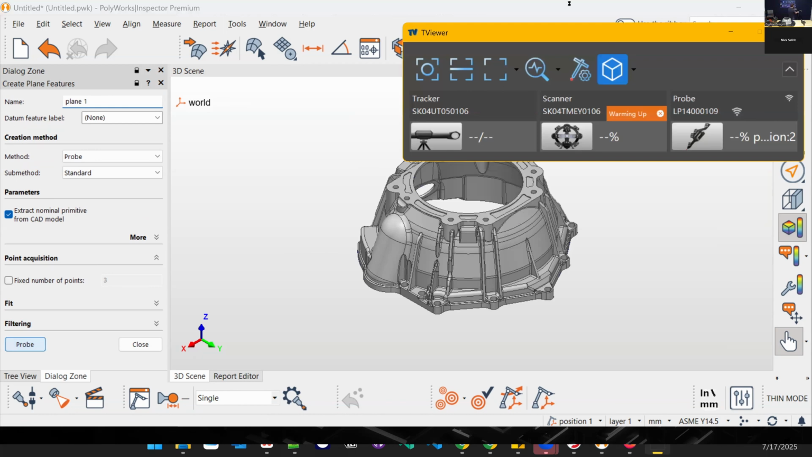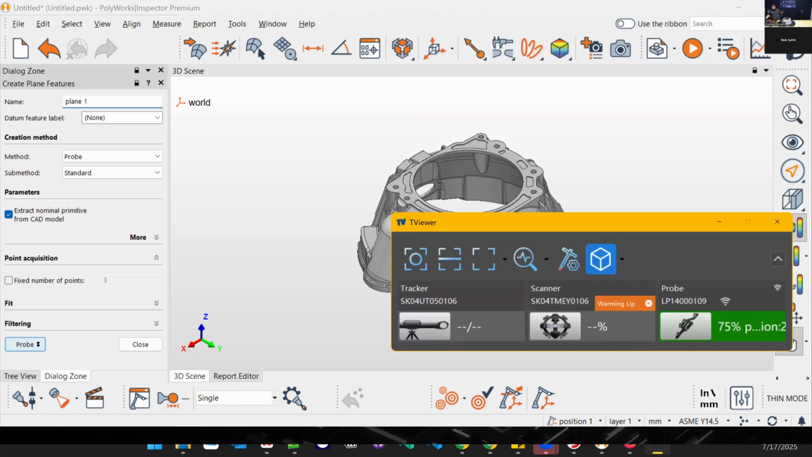I need to point my tracker back to the part. Now, as soon as I present the targets on the probe to the scanner, it will show up on the screen and we'll be able to probe with it.